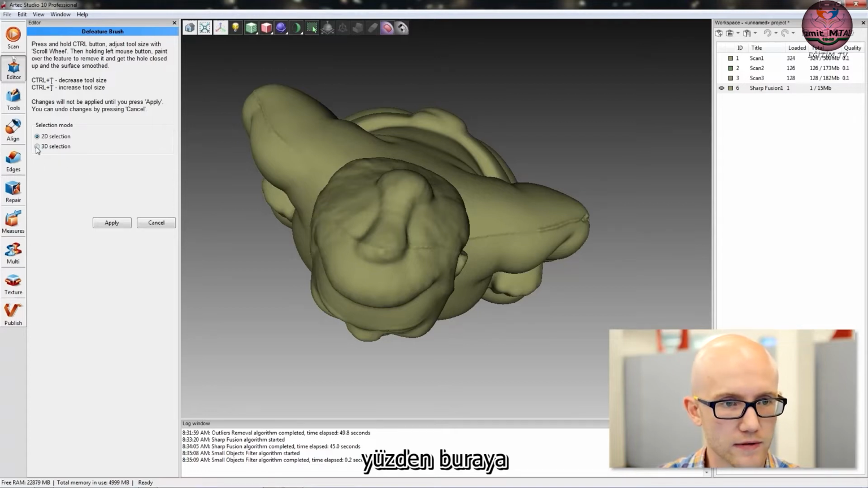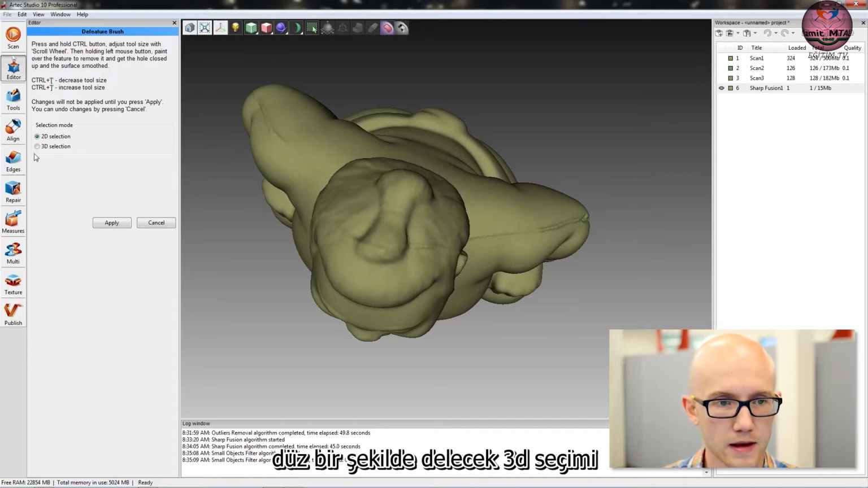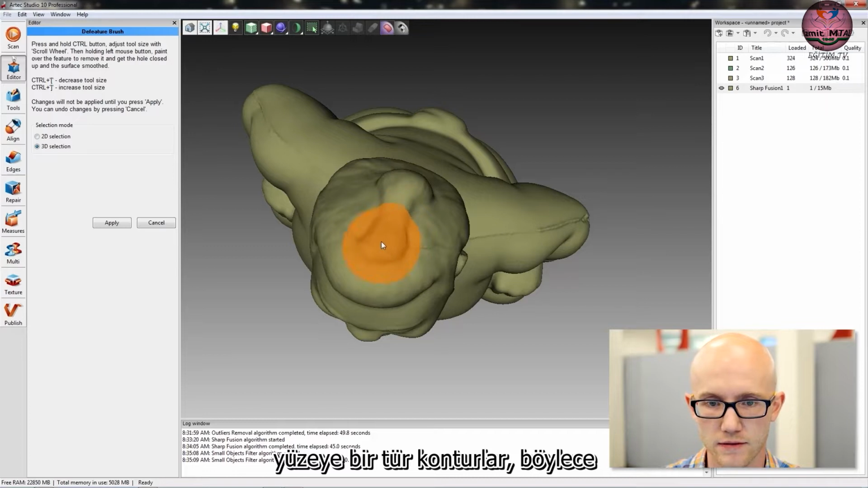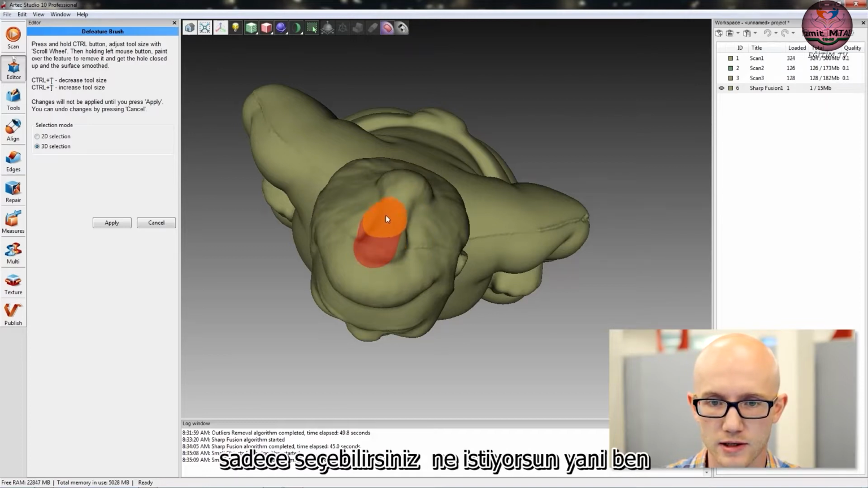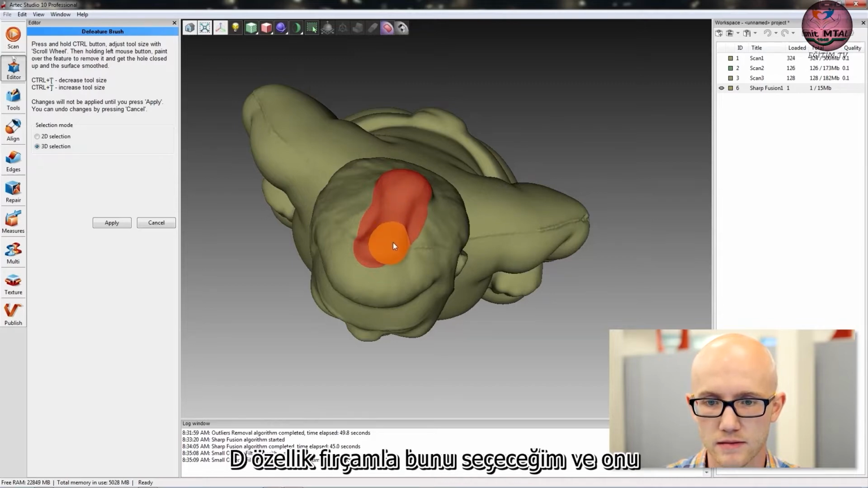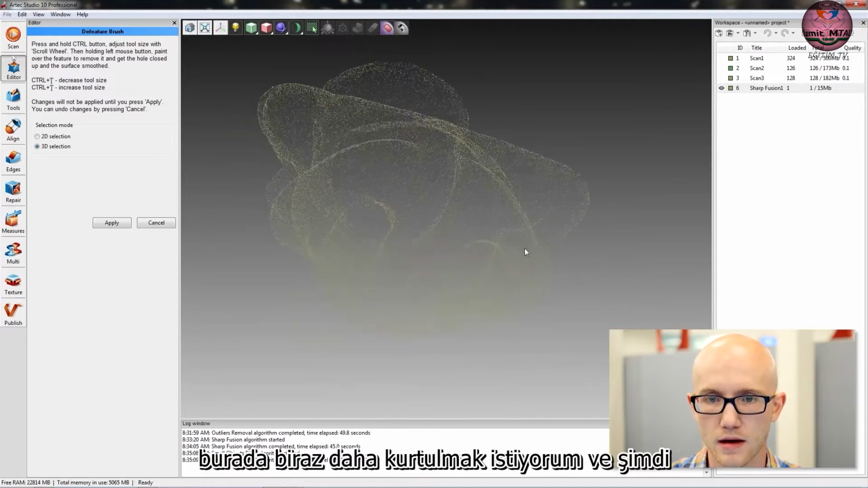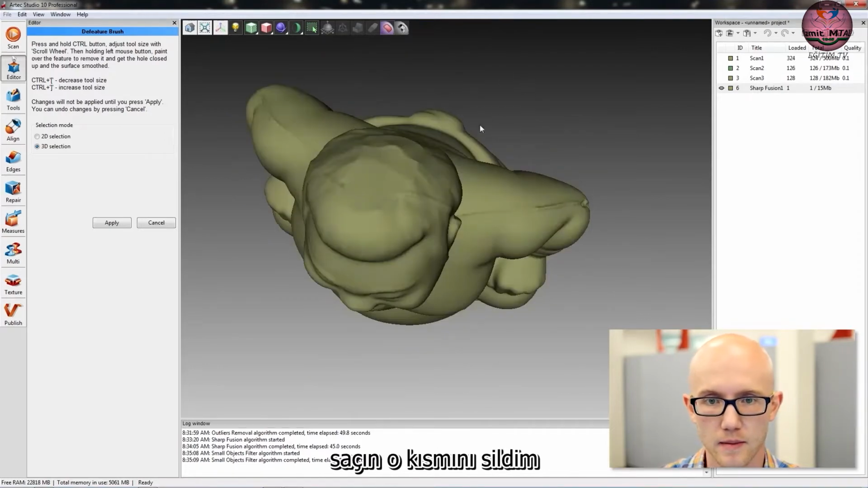So I'm going to come over here to 3D selection. 2D again would punch straight through the object. 3D selection kind of contours to the surface, so you can select just what you want. So I'm going to come over here and just select this with my defeature brush. And it's going to delete that. Maybe I want to get rid of a little bit more here. And now I've deleted that portion of the hair.